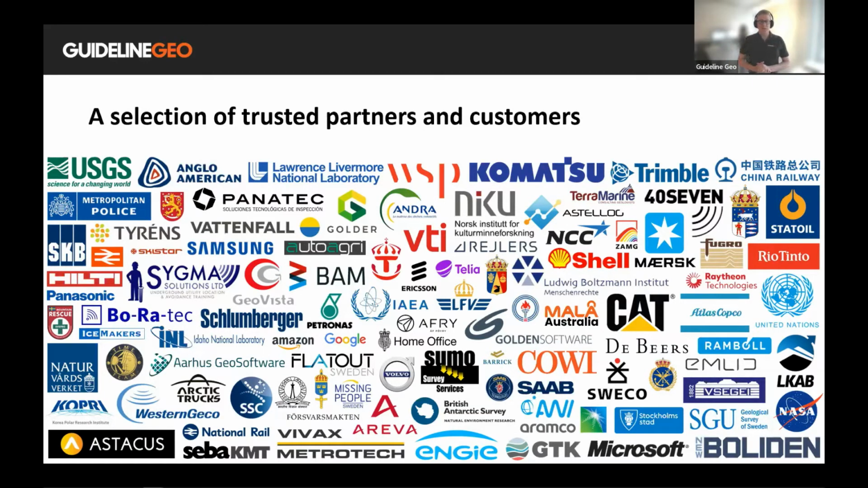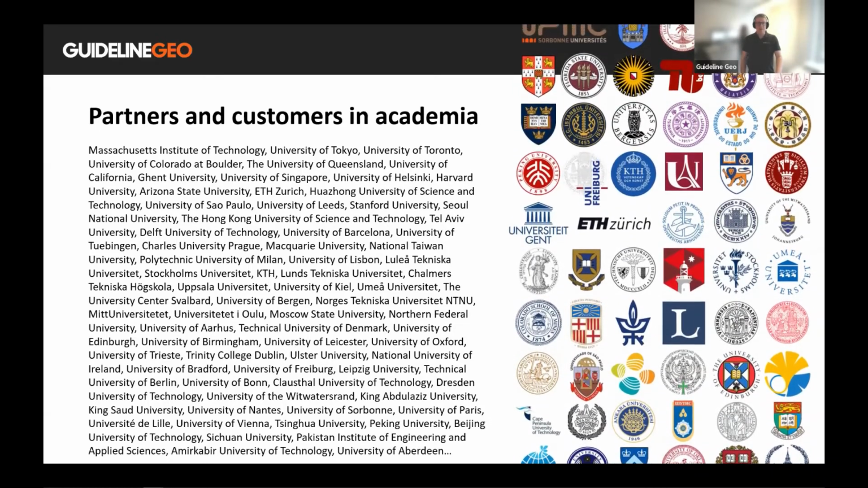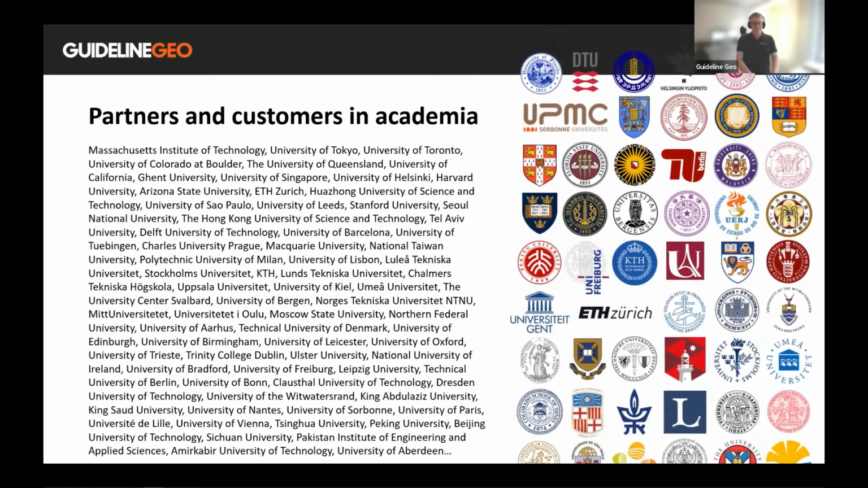Here's just a short list of some of the partners and customers. We are also working in collaboration with academia. Again, just a few examples of academic institutions that we have worked with in the past.